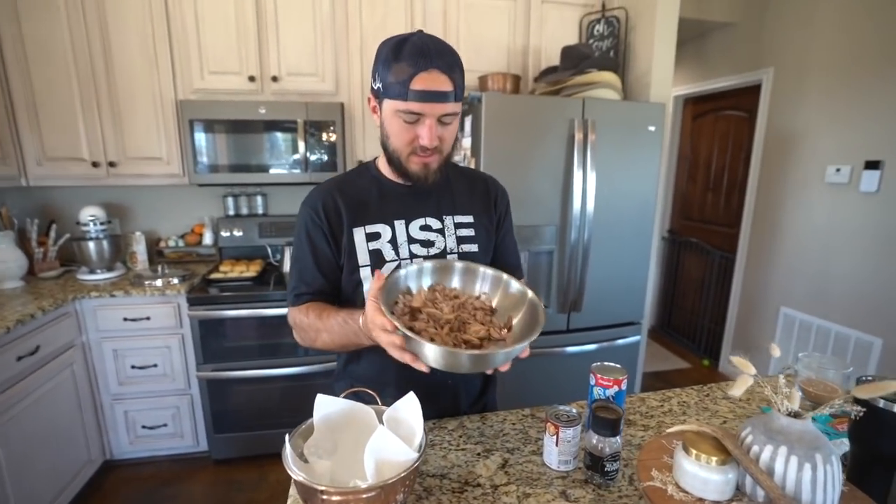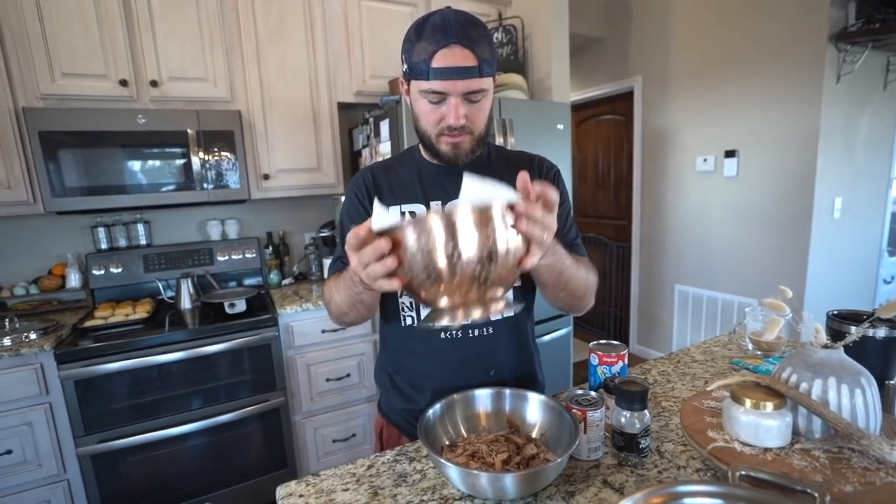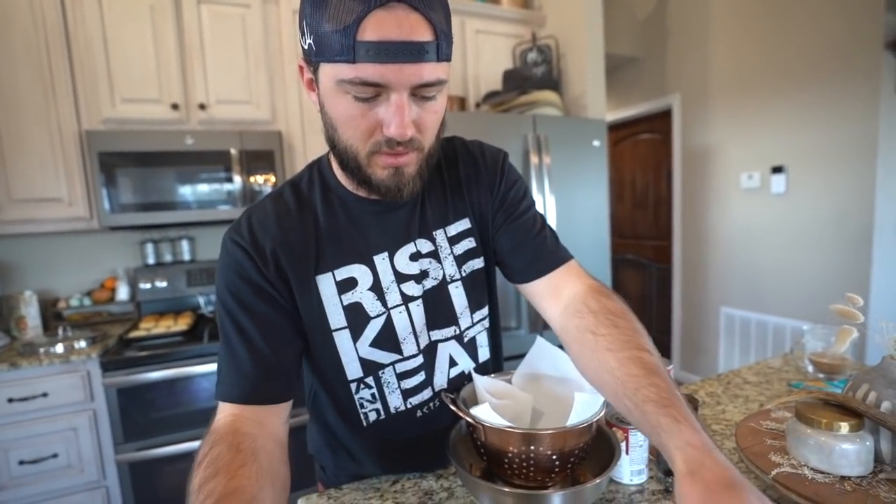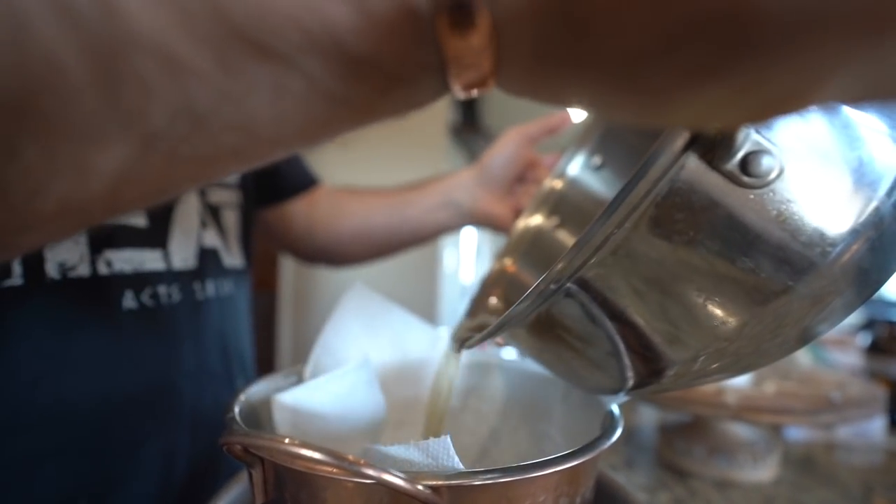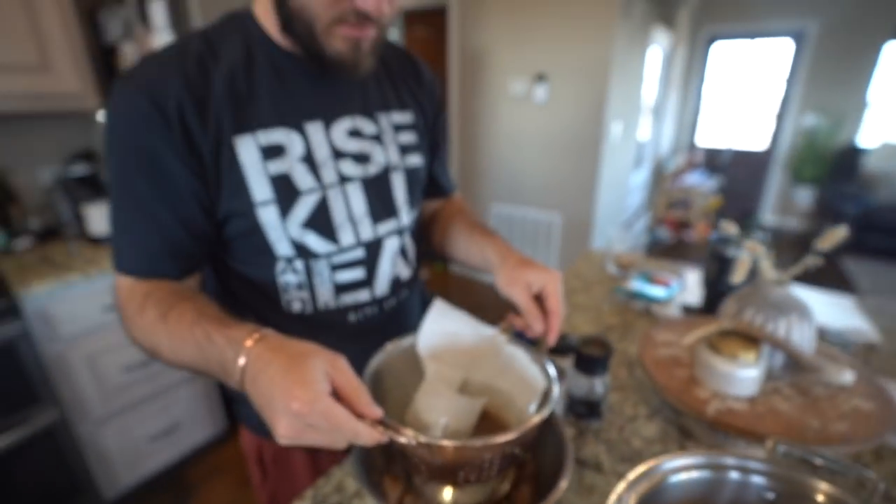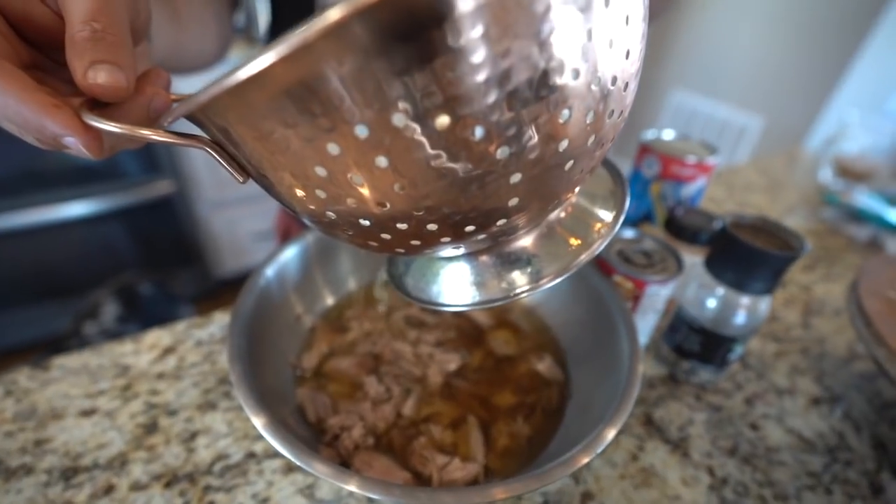Alright guys, so you can see 2 rabbits get you a ton of meat, and you can make this go a long way, especially in something like rabbit and dumplings. So I'm gonna take a strainer, put a little paper towel in there, because I don't want any little bones or anything that may have fallen off the quarters to get in there. There's a lot of kind of clunky stuff in there. Drain this back into the rabbit. Like I said, we're just basically pulling out little bones or little clumps of stuff that you don't need. Let that drain back into the rabbit meat.